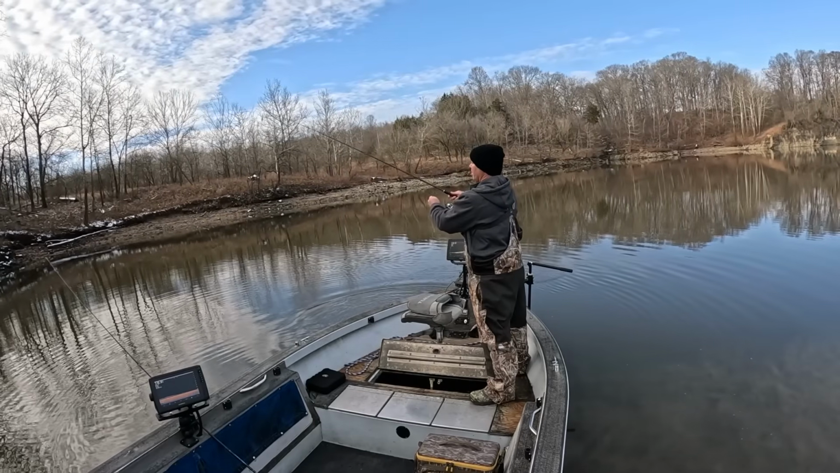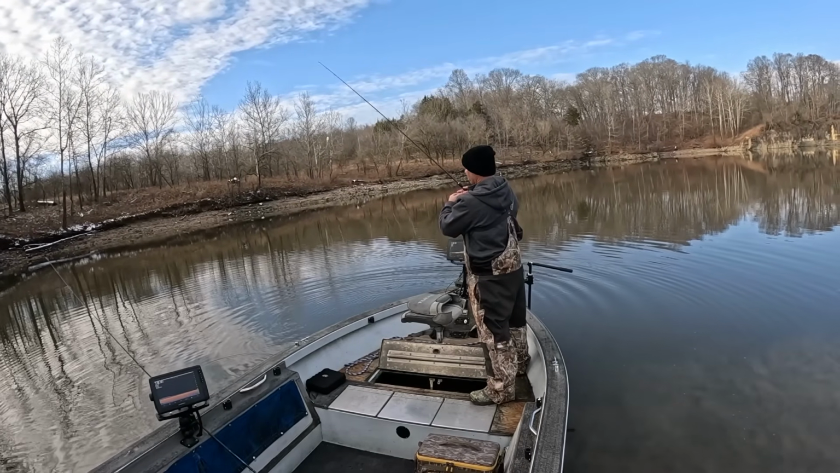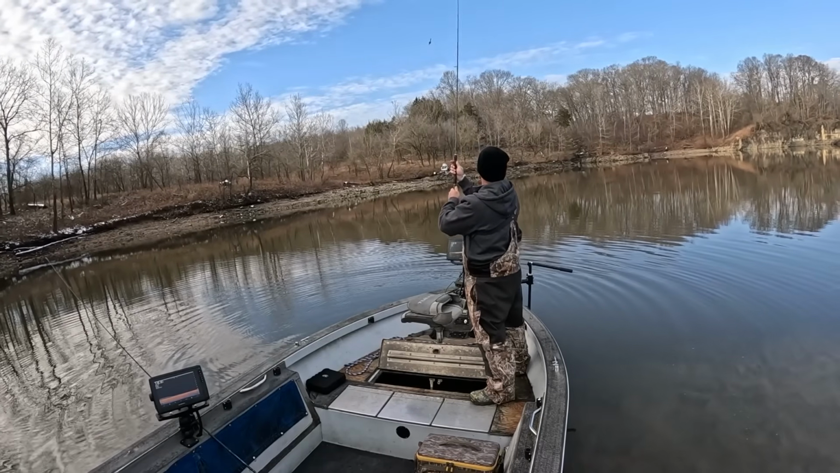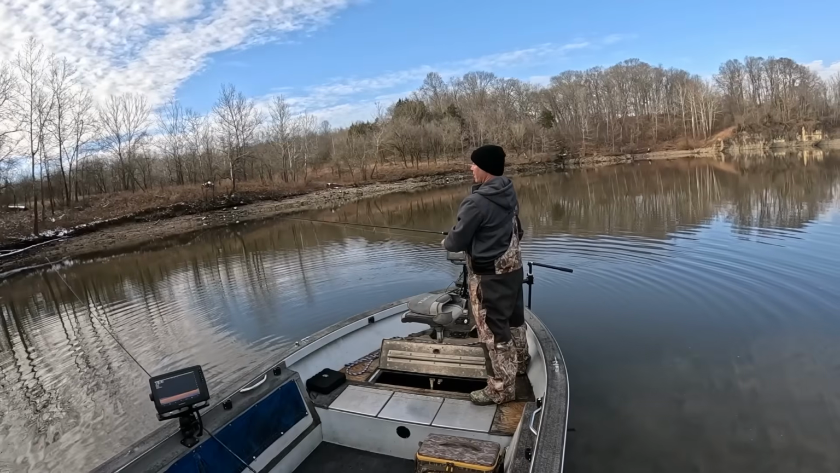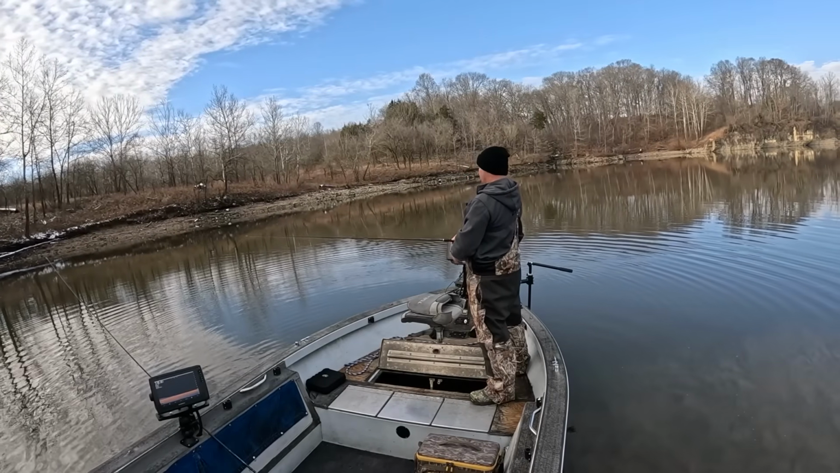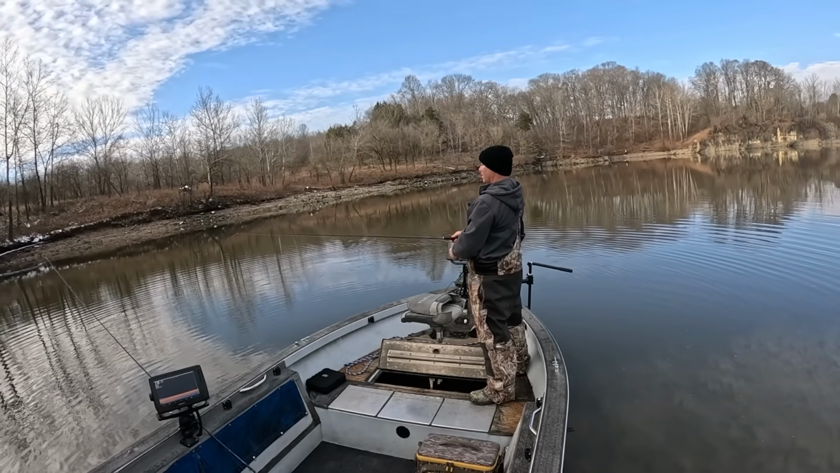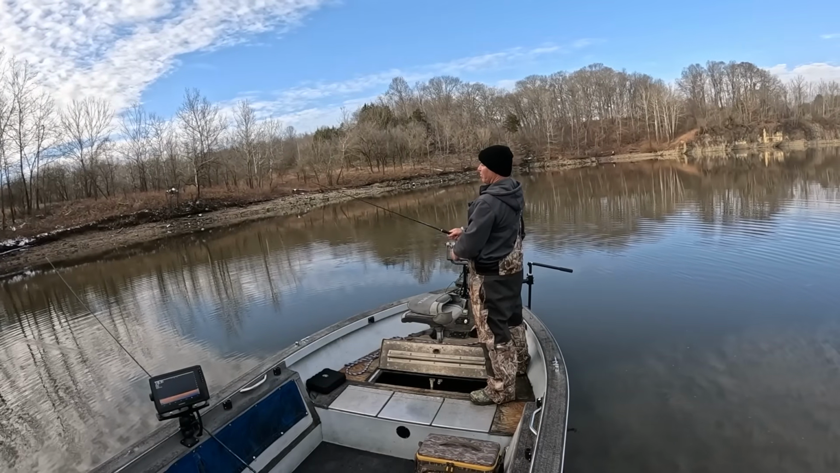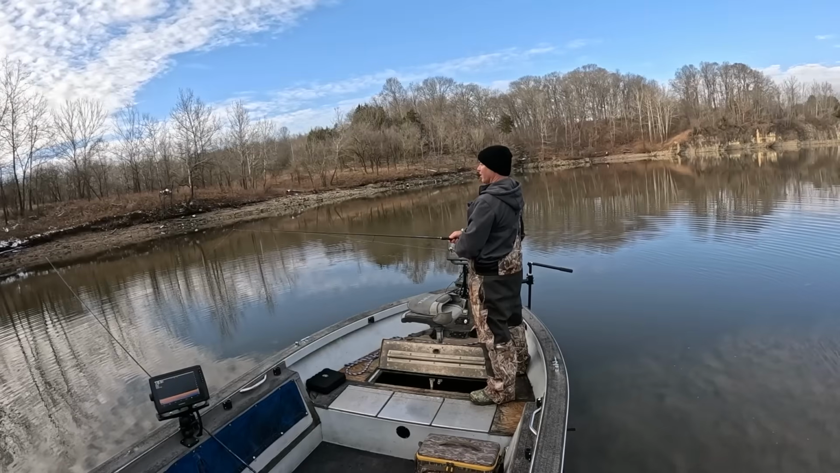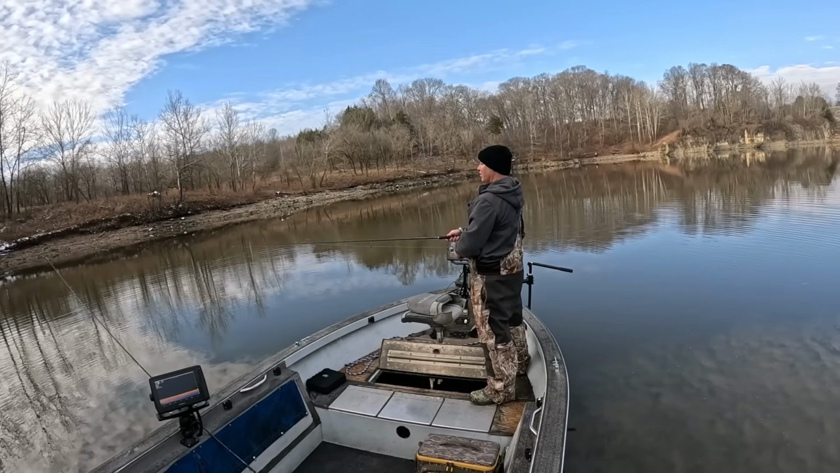Catching a lot of them today, but I'm not catching no really big ones. But you don't catch a lot of really big ones every day. You just gotta. And I haven't moved around any. I'm just sitting here messing with these guys. I haven't moved from this spot ever since I come in here. I've just been fishing right here because I'm catching fish, so.